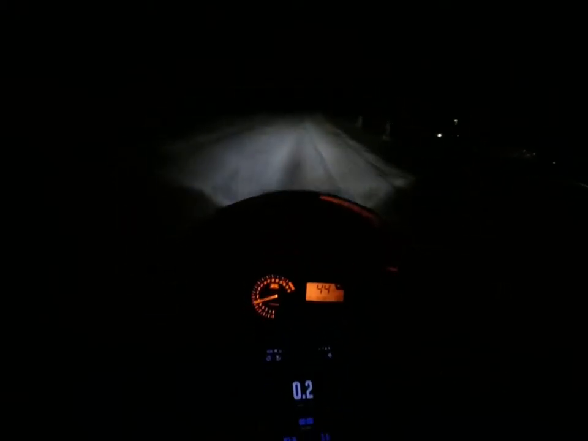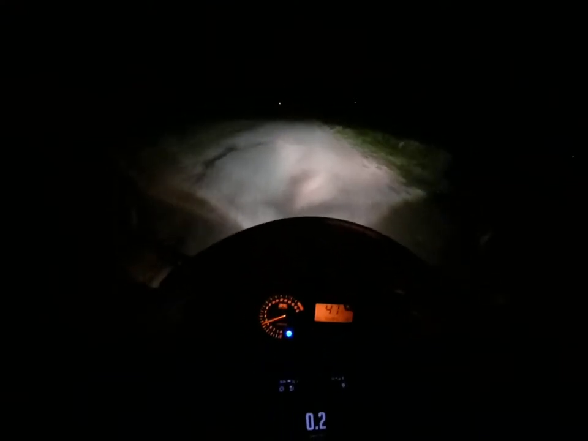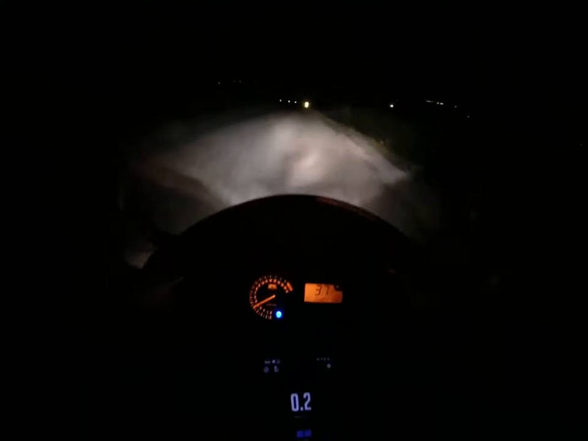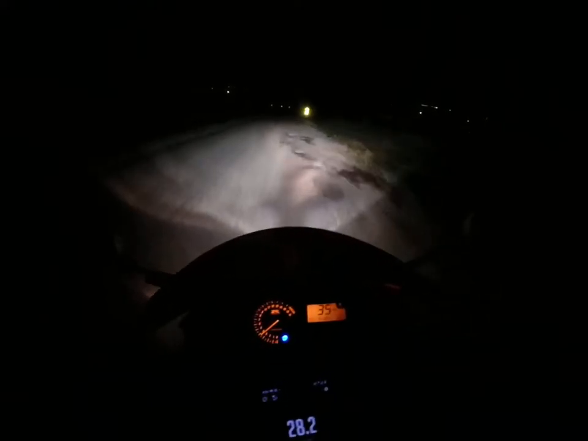But as you can see, the high beam really does not matter. It just kind of spreads a little bit more, only on the side. I've done a couple night rides. I've just never recorded one. It can be very sketchy, so I'm gonna be pretty careful for this ride. I need to fix this. There it is.